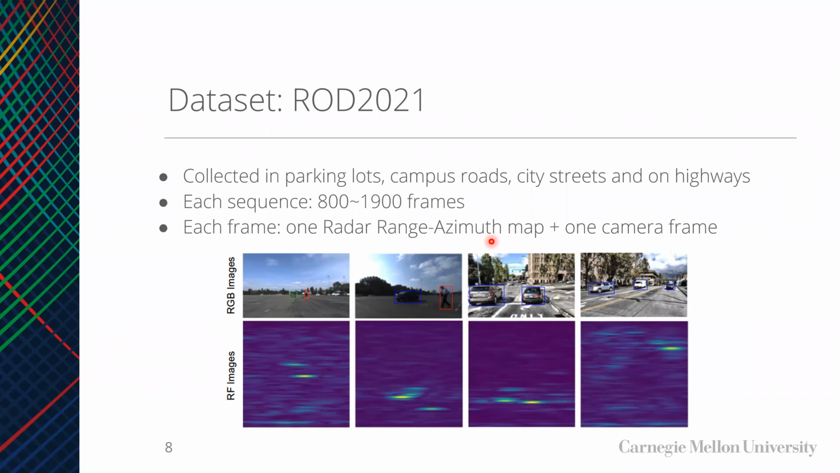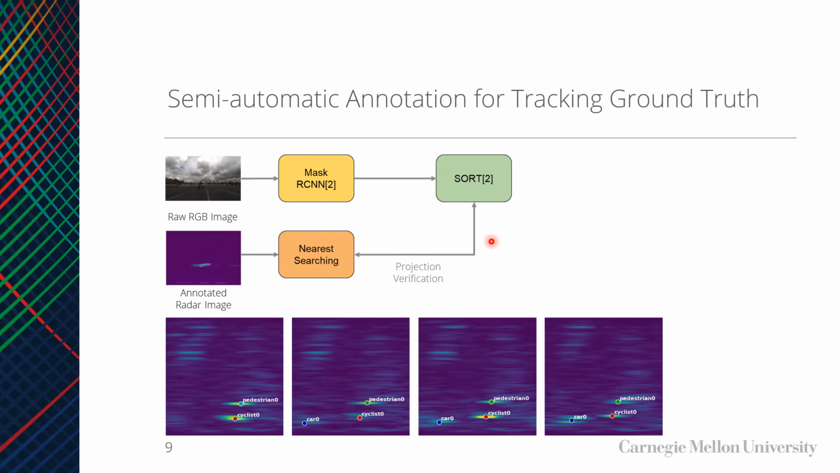We used a public object detection dataset, ROD2021, as our training dataset. This dataset provides calibrated radar range-azimuth maps and camera frames collected in parking lots, campus roads, city streets, and highway scenarios. Each sequence of the data contains 800 to 1900 frames. However, this dataset doesn't provide tracking ground truth, so we came up with a semi-automatic method to label the tracking dataset, as shown in the slide. The annotation is generated by the method and then human corrected. The sample results are shown in the figure.